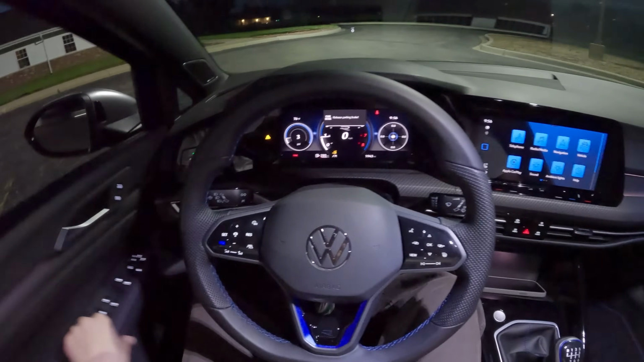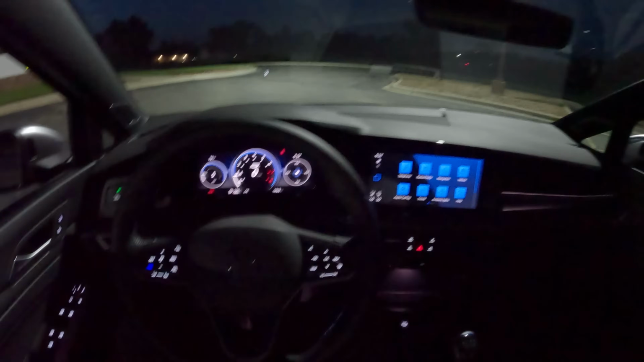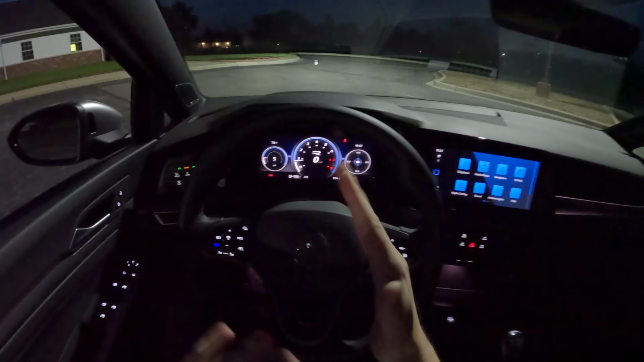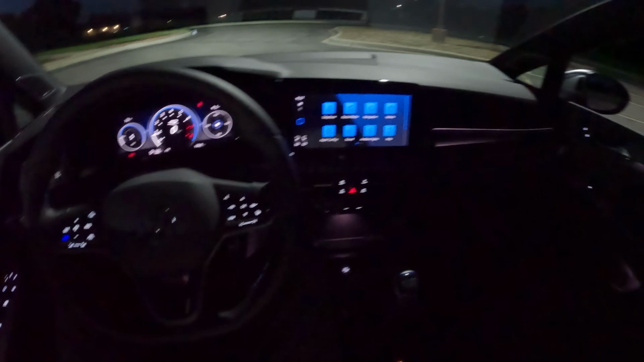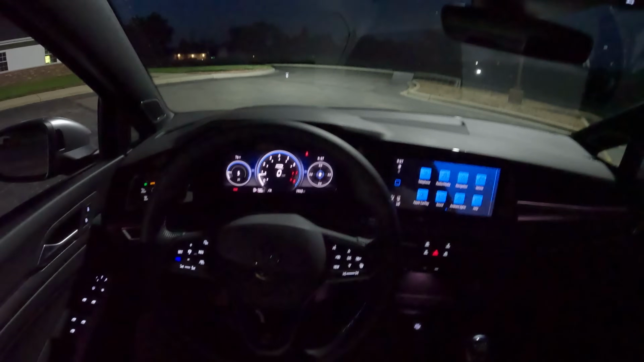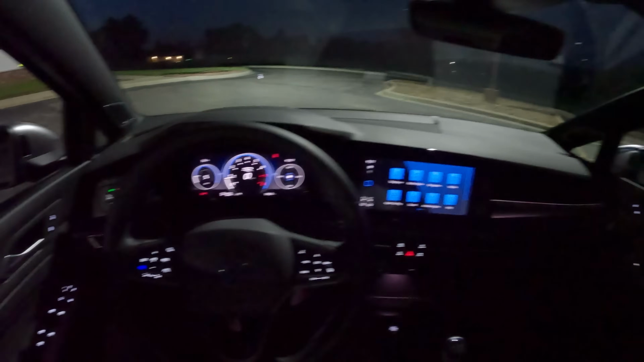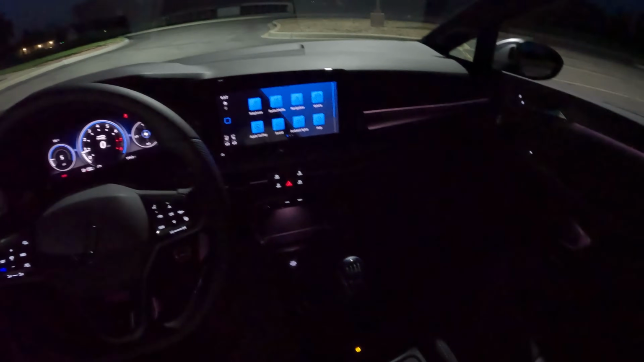It doesn't make a ton of noise, to be completely honest, but when you're under load, when you let off the gas from around 3,500 to 3,000 RPM, you do get some fun little pops and burbles from this exhaust system. It is still a bit of the businessman's hot hatch in the way that nothing in here is really in your face. It's definitely not as rowdy as some of the competition, like the Hyundai Elantra N or say the GR Corolla, even the Civic Type R, I would go as far to say.